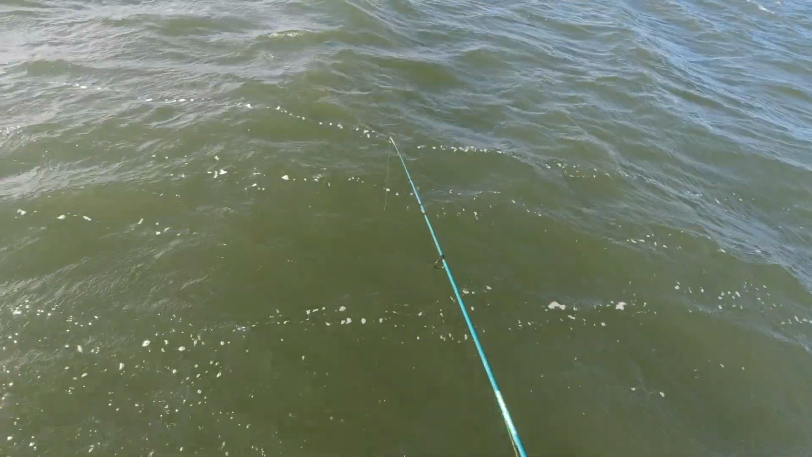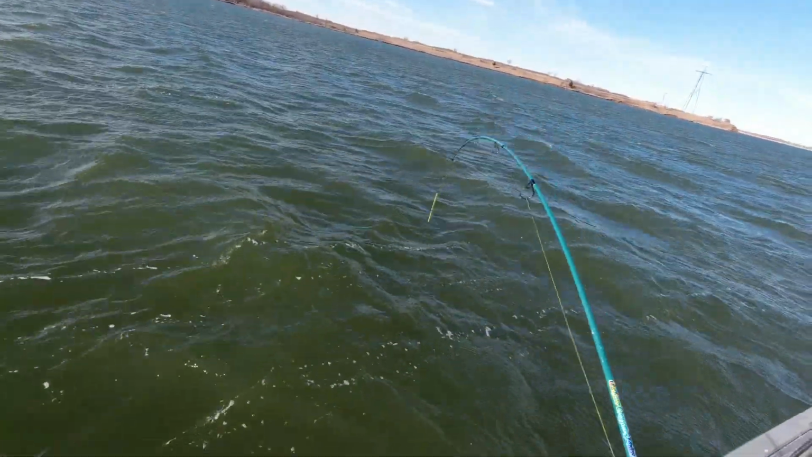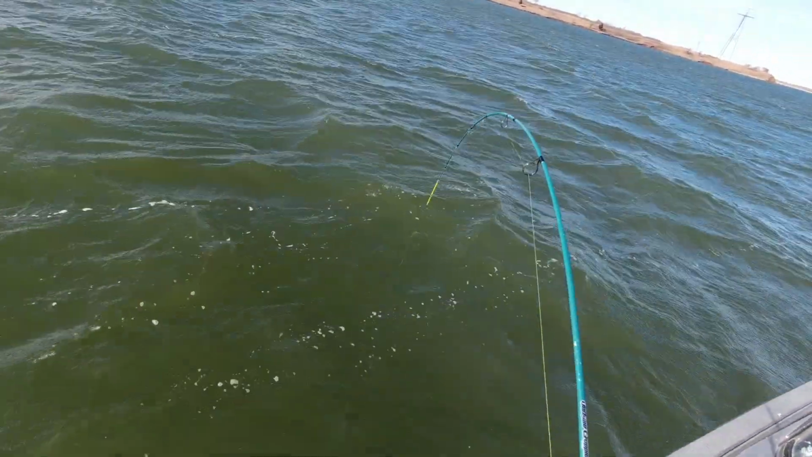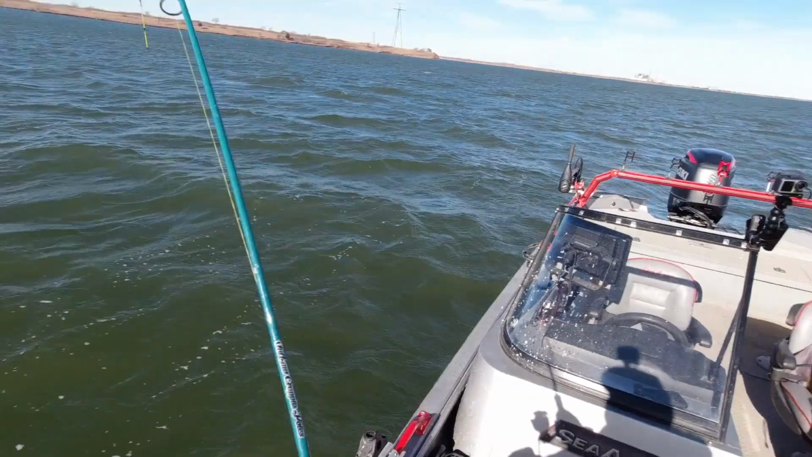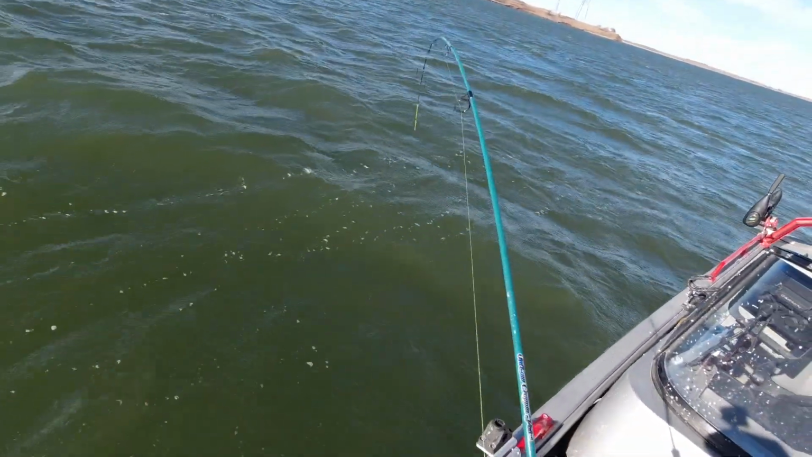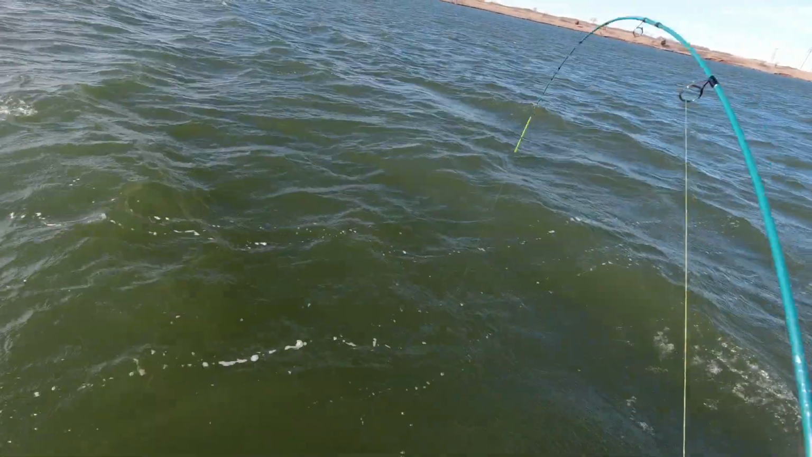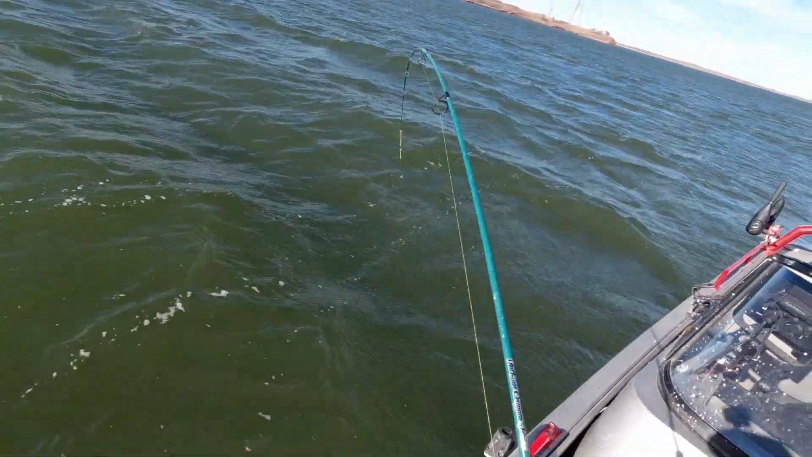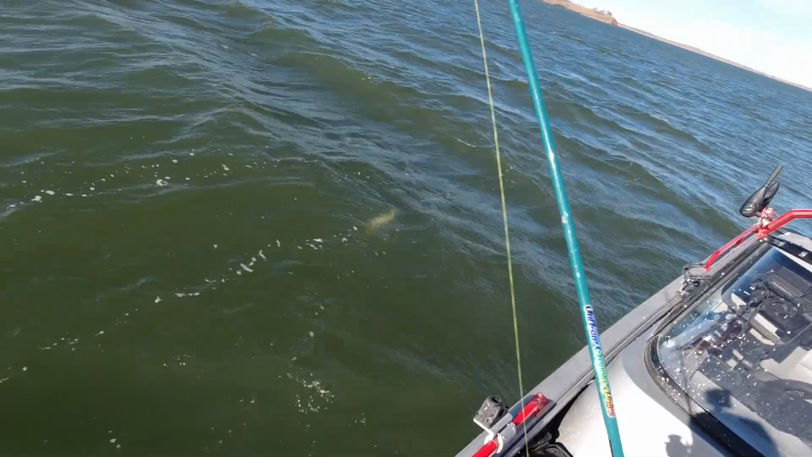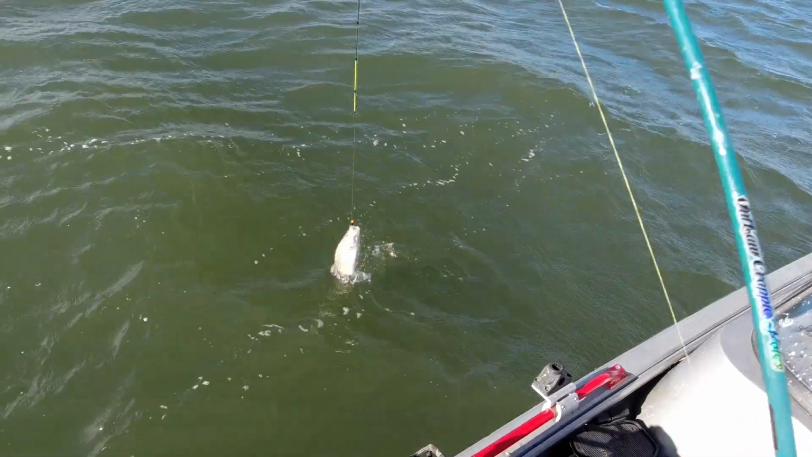Gone off. Got that one. Oh, this is something bigger here. Don't know what this is, but it's got some shoulders on him. It's pulling hard. That's a hybrid. Has to be. Oh yeah.